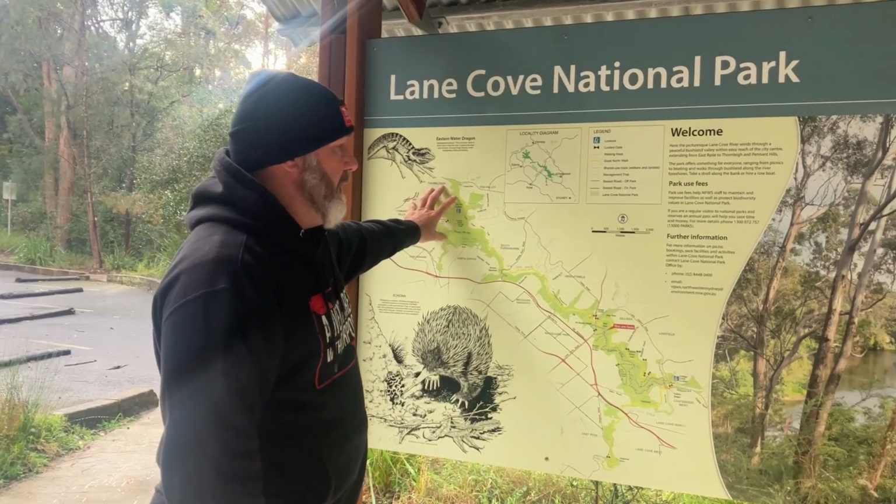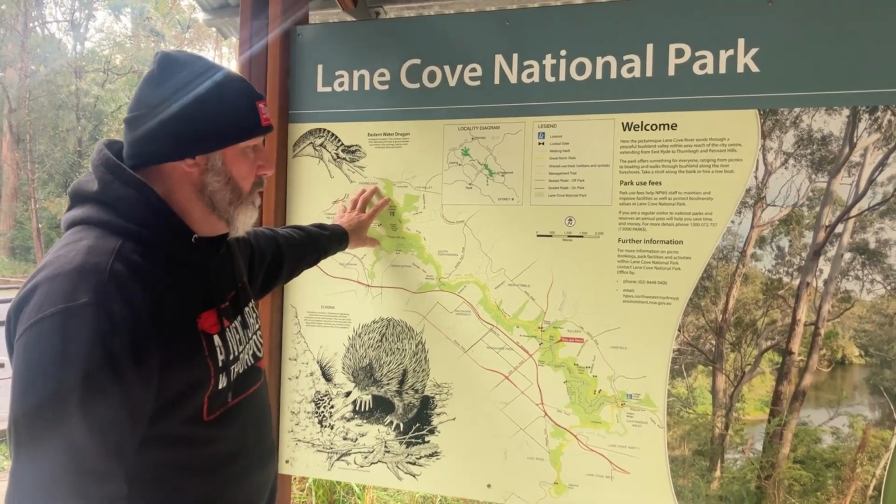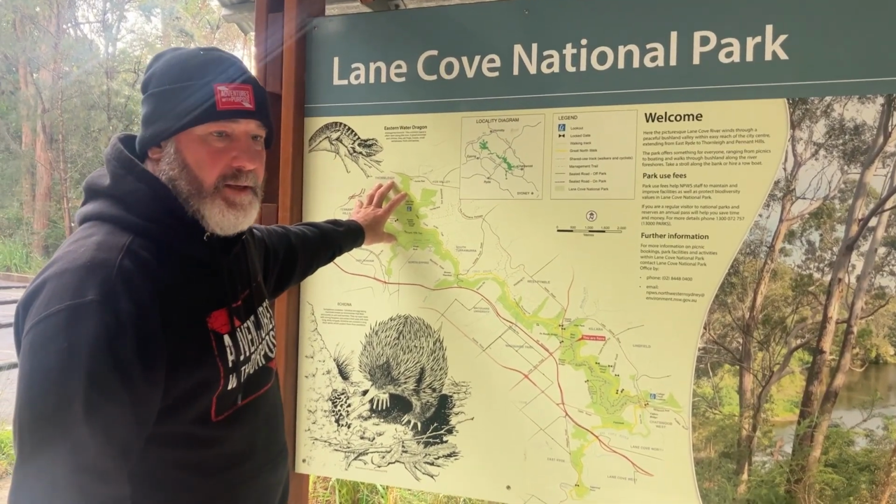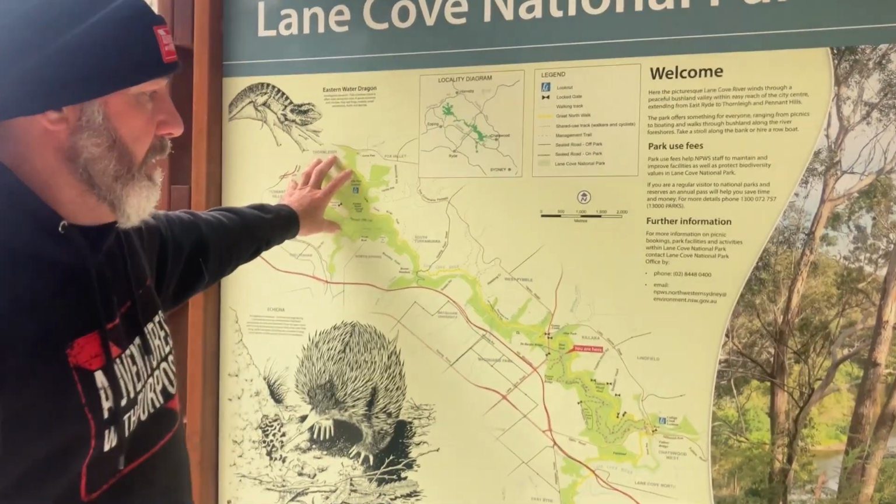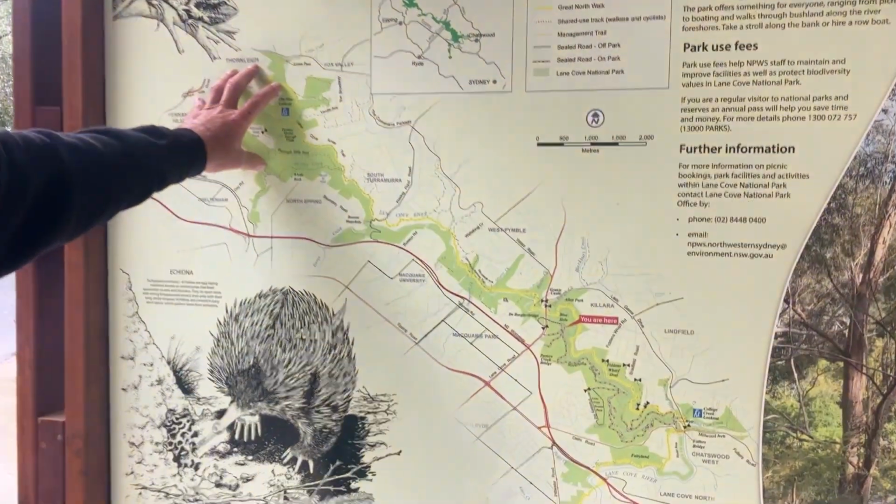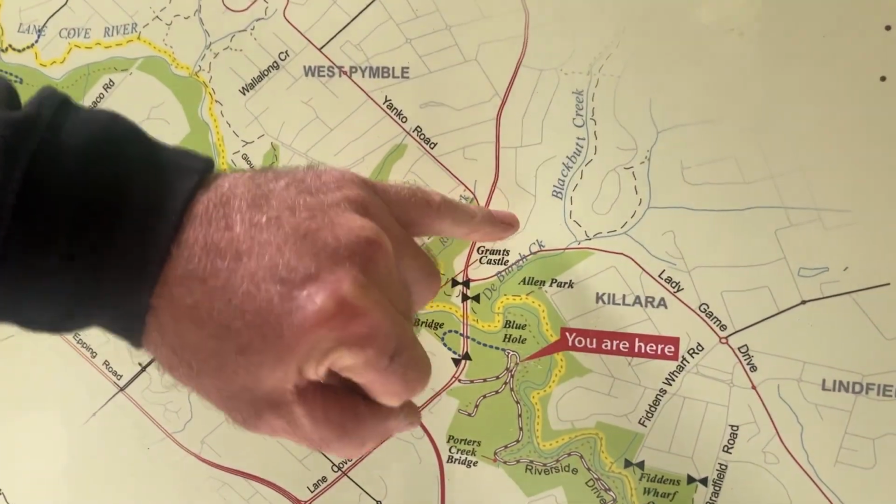In Lane Cove National Park searching for Michelle Pope and Stephen Lapthorne. They went missing in their panel van, a 1977 lime green panel van that went missing in 1978 after leaving their house, which was right here on the top of the hill.